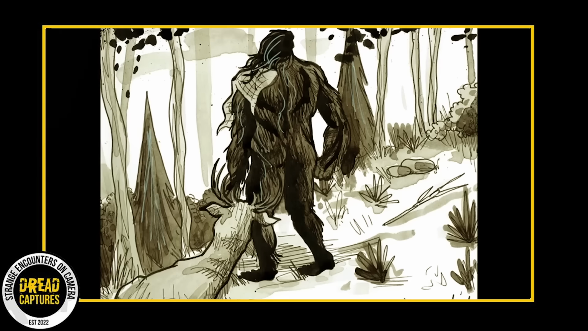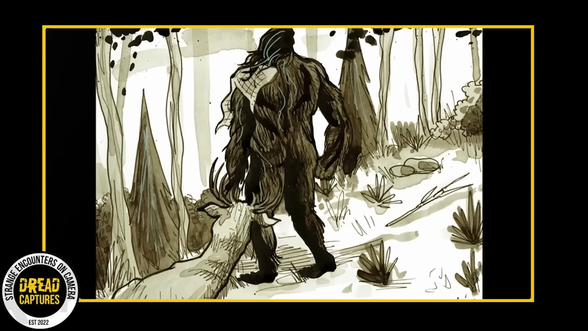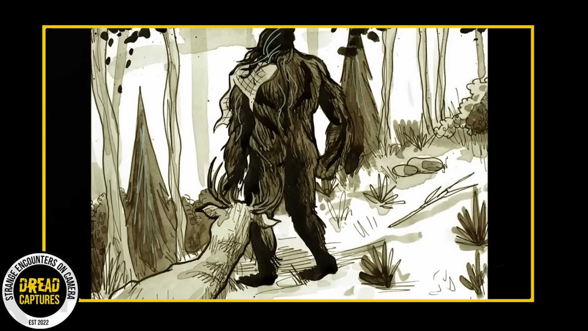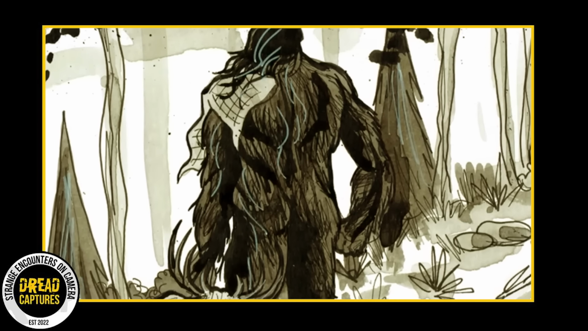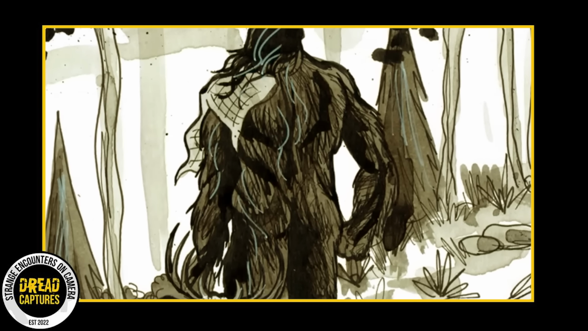The location, Valley County, Idaho, with its vast wilderness and sparse human population, makes it a prime habitat for such elusive beings. Yet we're left to ponder. In the dense forests of Idaho, what mysteries lurk beyond our sight?